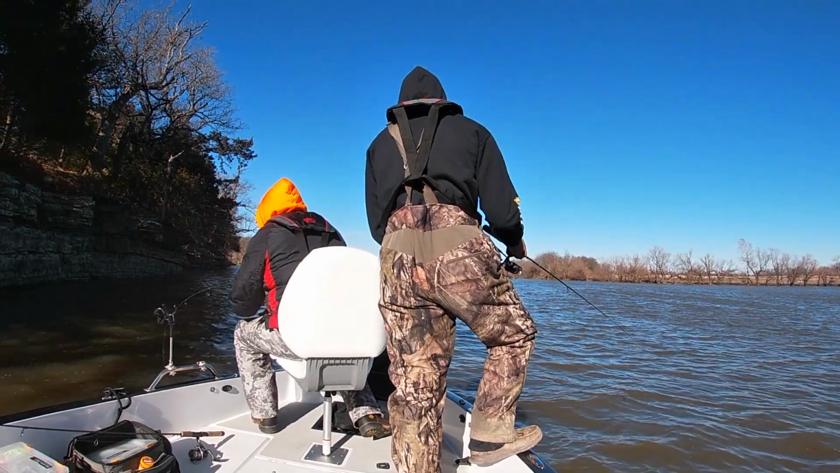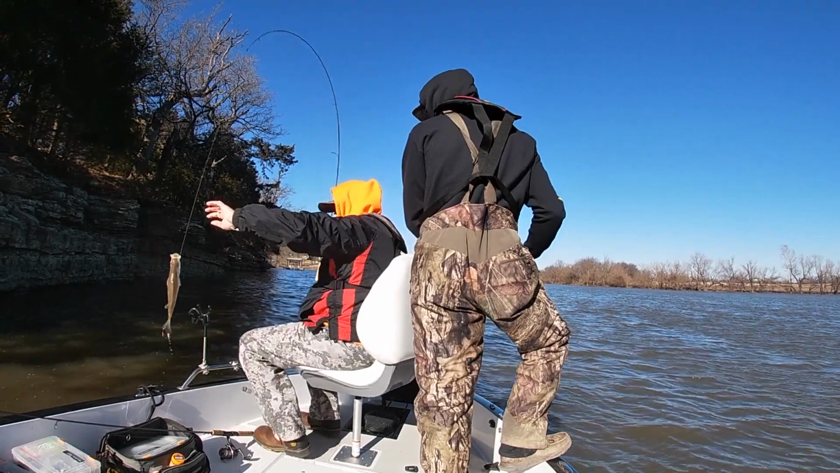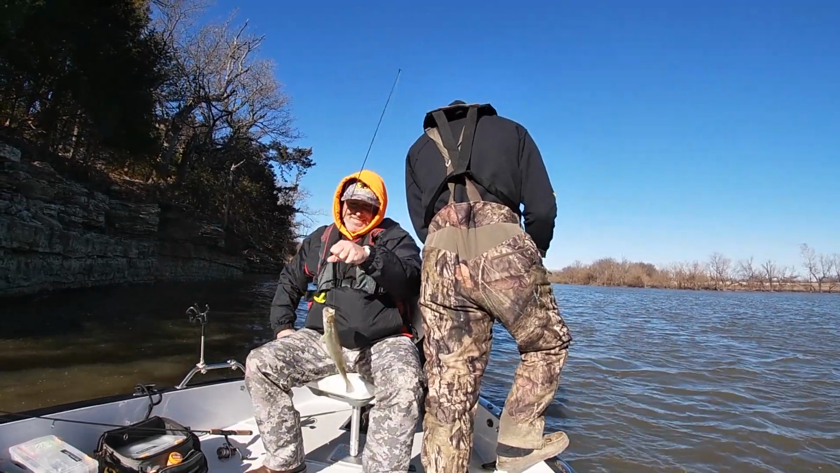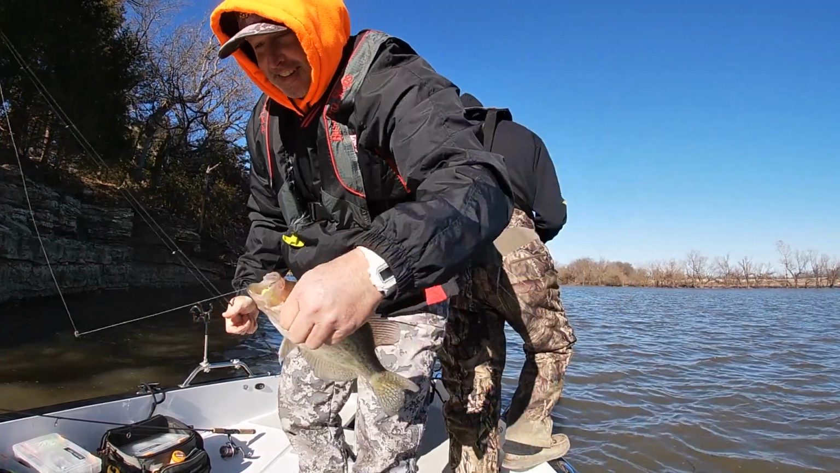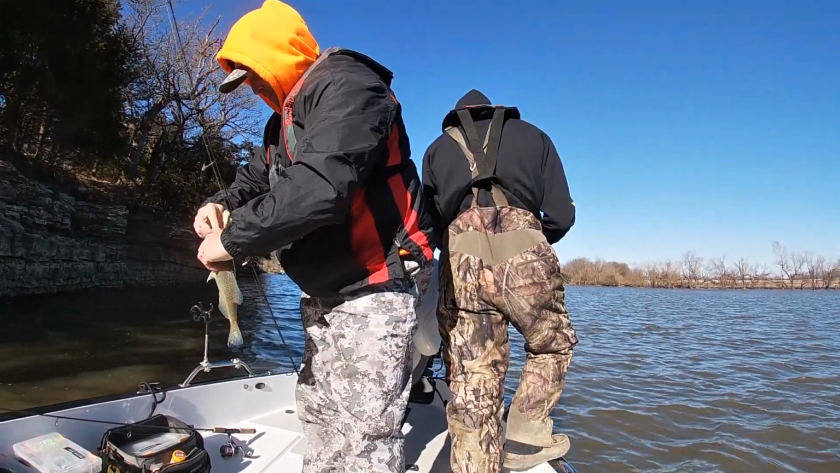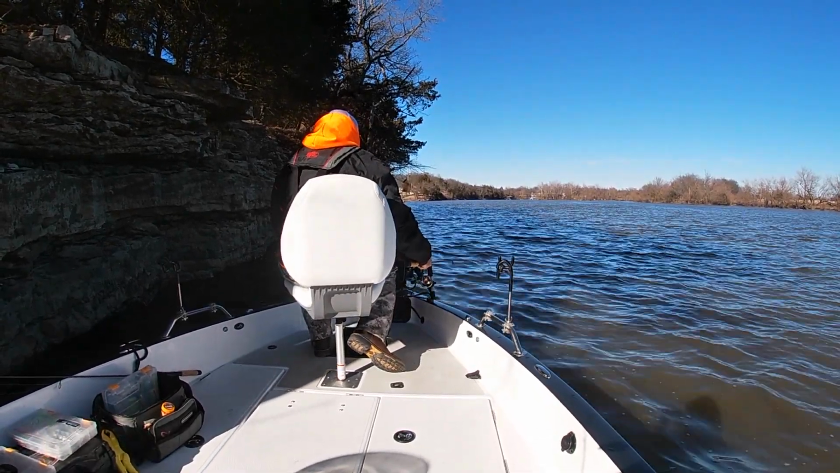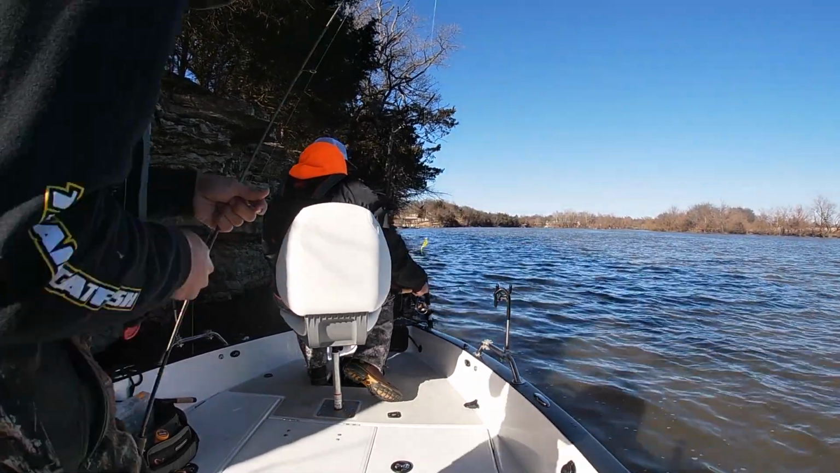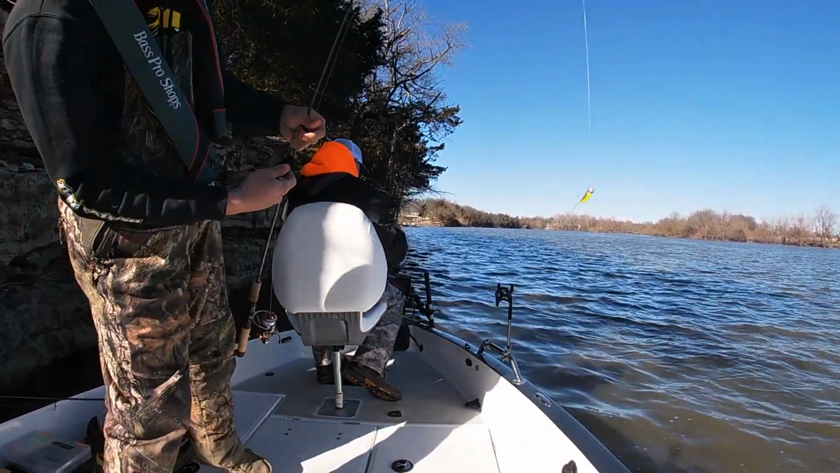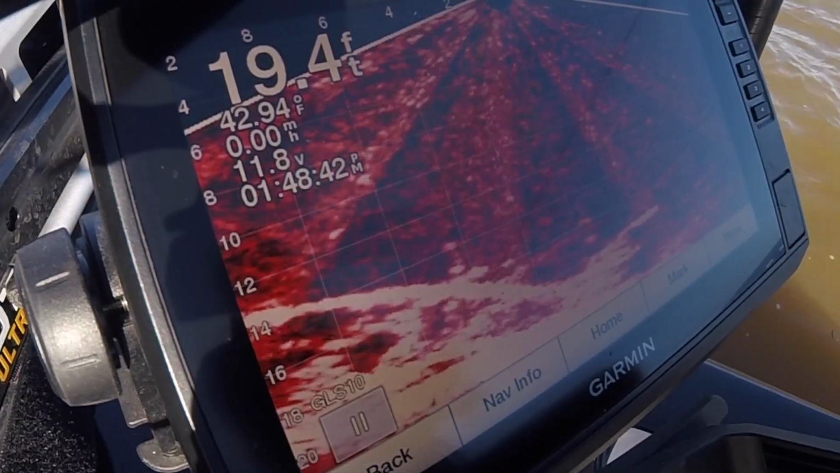So I think I've made probably 5 or 6 moves. I don't know how many plans I've put together to try to catch fish today, and I think our move did pay off. When we found a fish, they really gulped that crappie kicker, but it was hard to get them to bite. And a lot of times, guys, during cold front conditions and bright bluebird skies like we have right now, a lot of times those fish want a bait to be downsized.